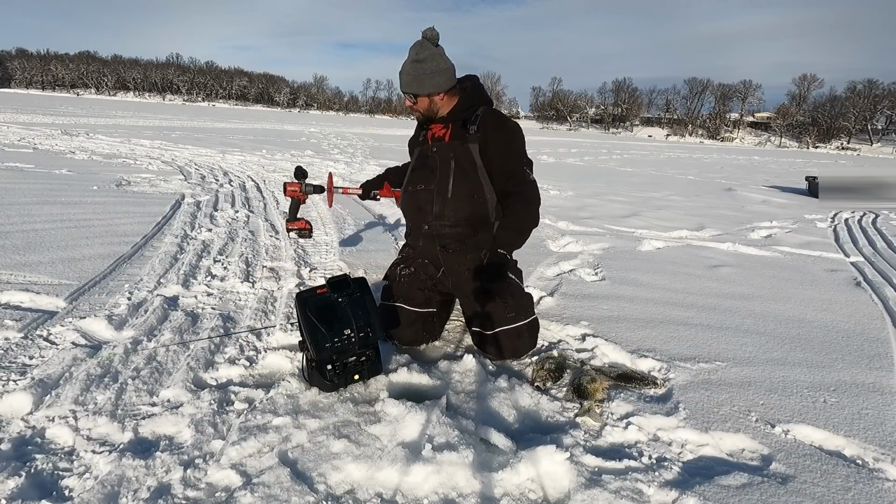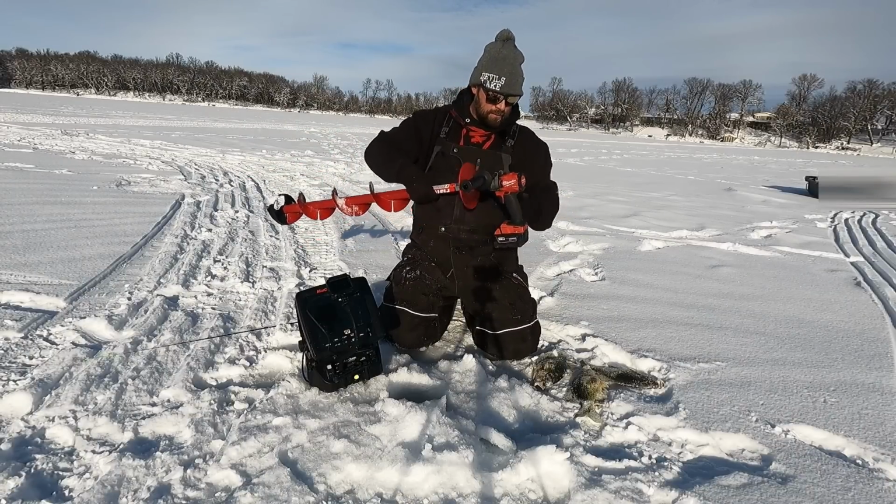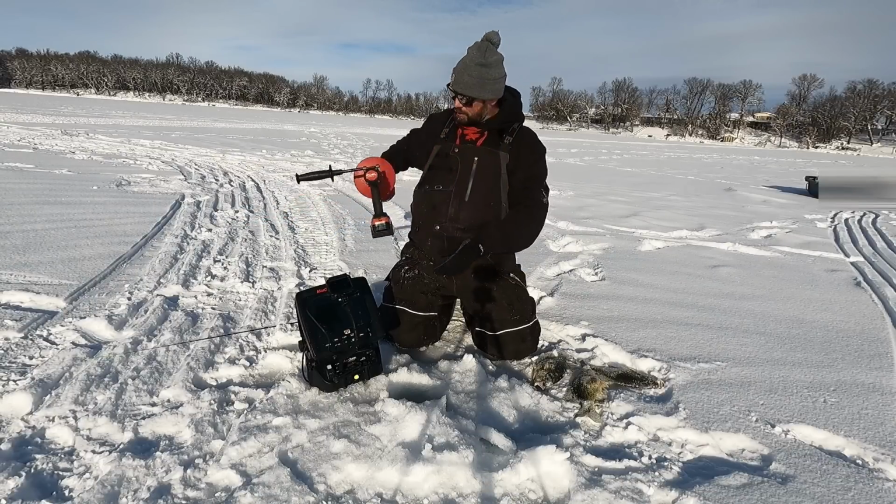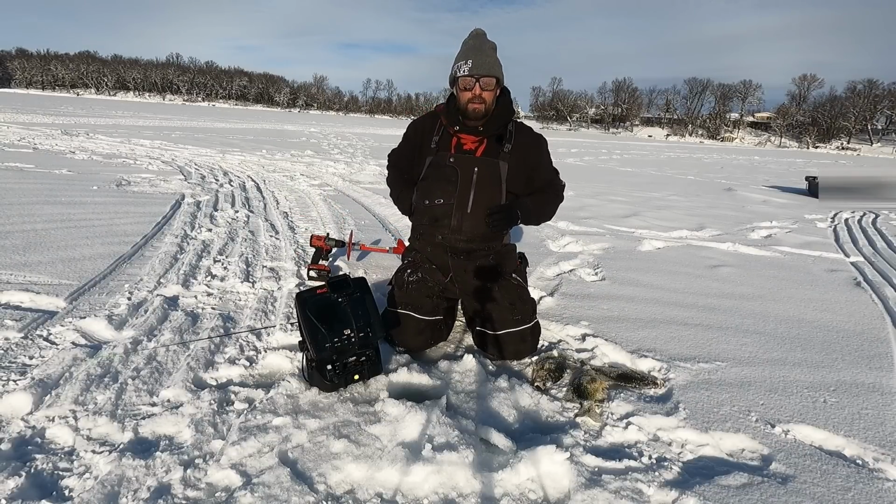And then I got a 6-inch Eskimo pistol bit here. I'm not catching 29-inch walleyes. I'm not catching 18-inch crappies. So that goes on a DeWalt 18-volt drill with a 5-amp-hour battery.